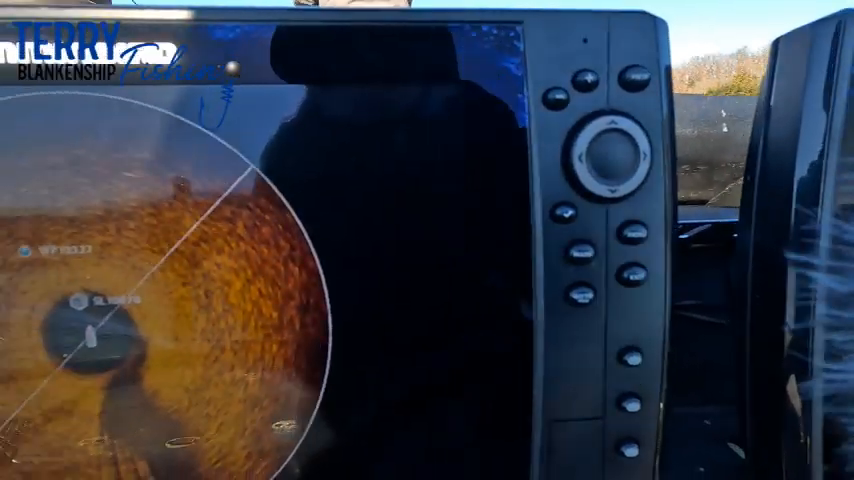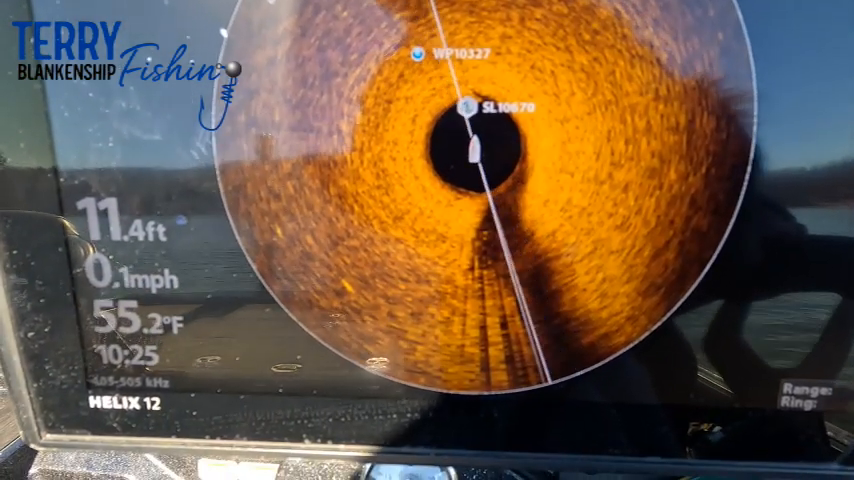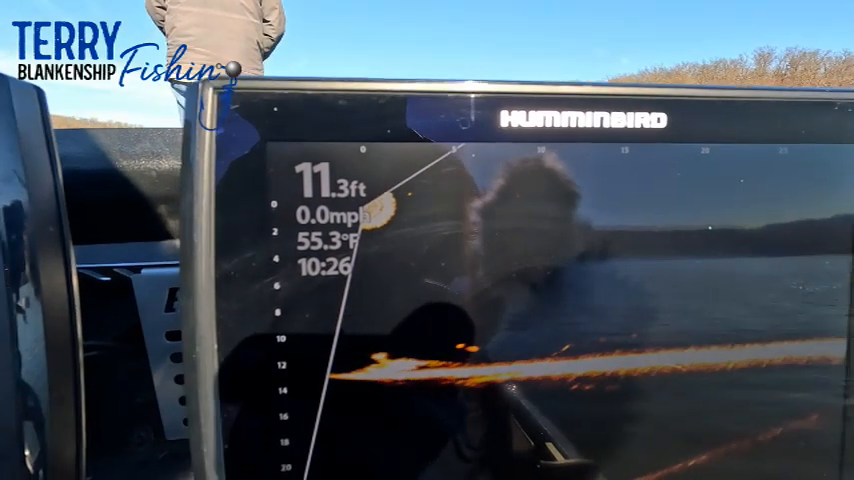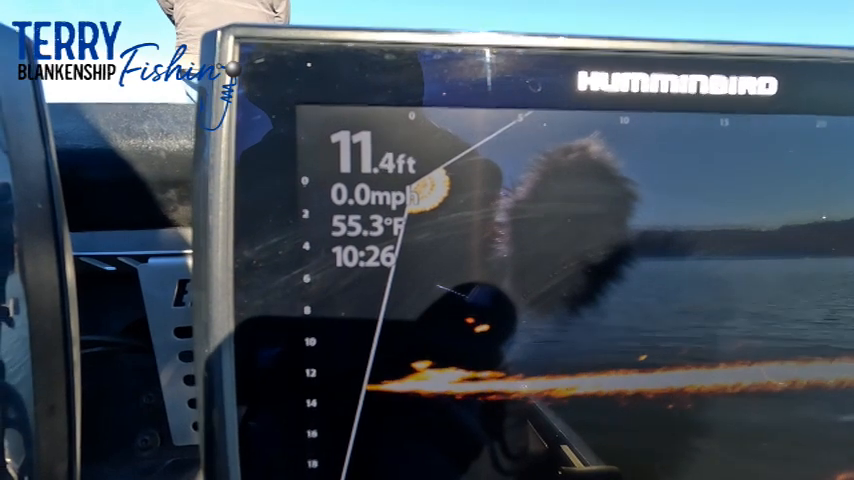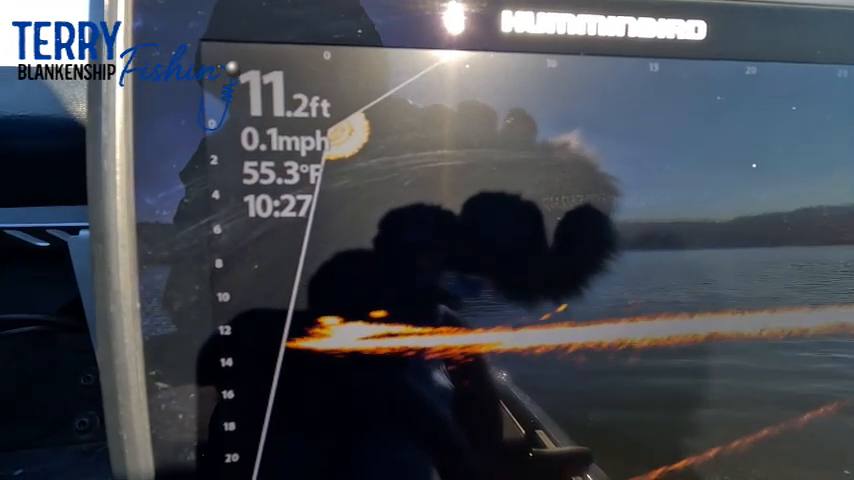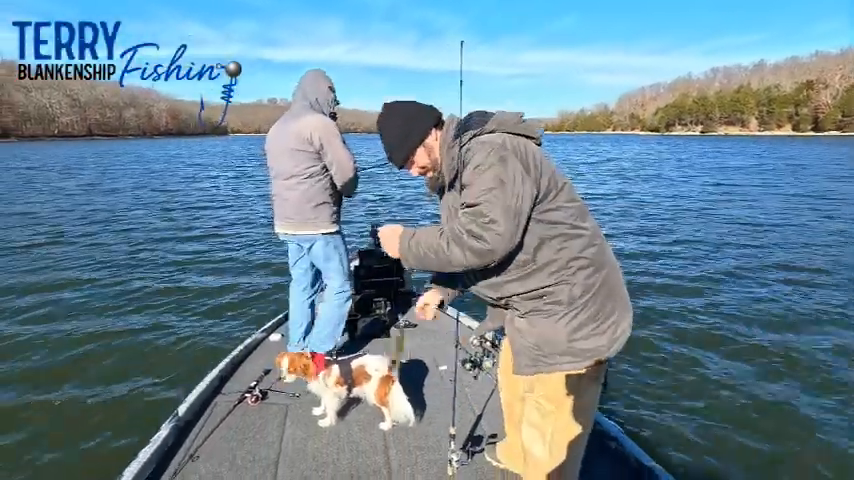And as you can see, the log is just right down there. Just watching the bait, and there's a fish going after it. Is he gonna bite it? Nope. Decided at the last minute to go back. That's when I got excited. I got excited. Doing a flyby.